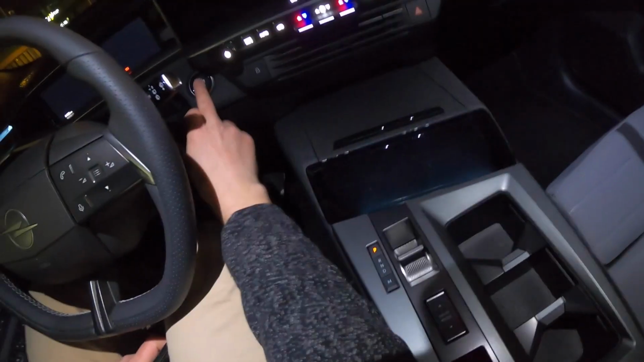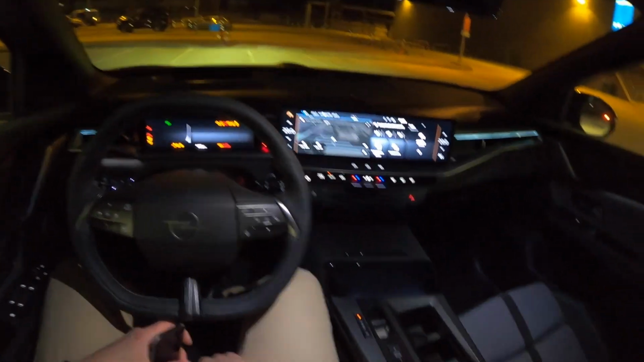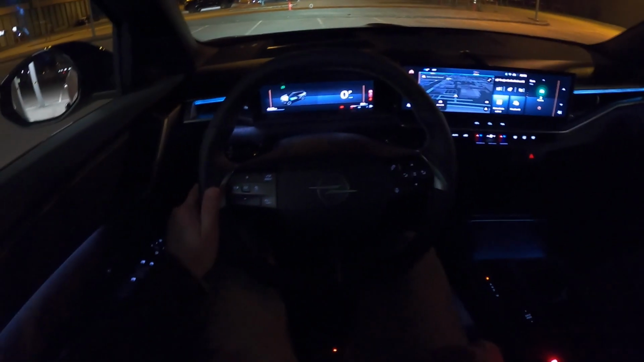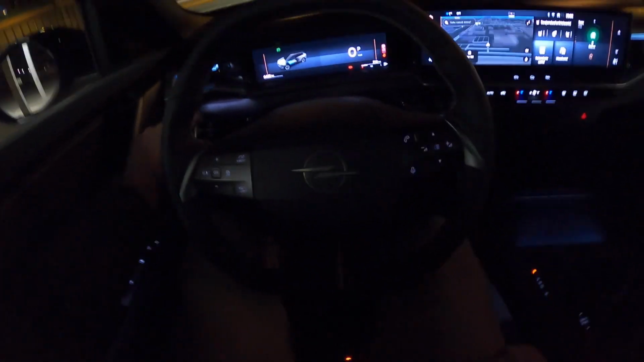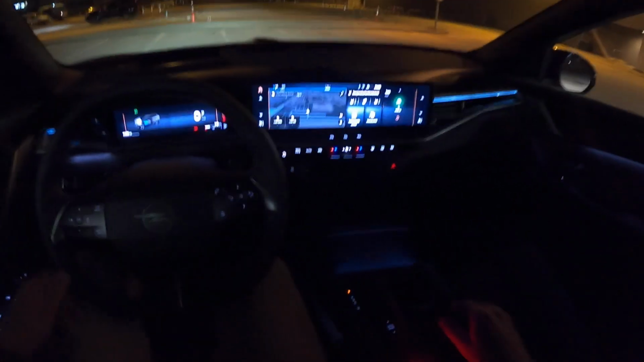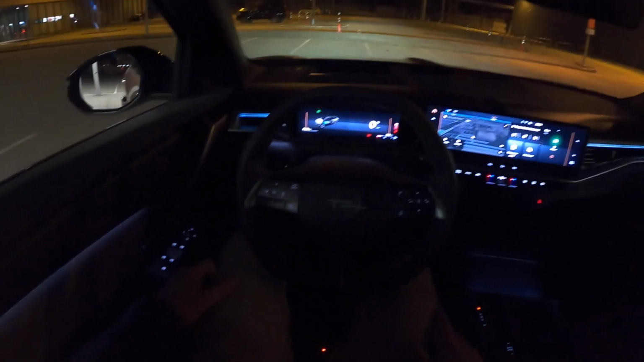Start it up. Yeah, and it also turns out it's equipped with really nice ambient/mood lighting here. You have some dual level lighting here, some contrast, also on the roof area and on the doors. Super cozy.